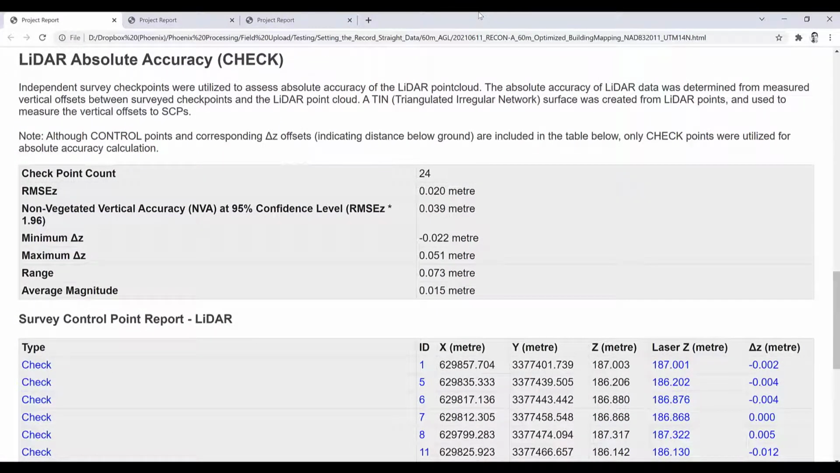So we'll start with the Recon A. For absolute accuracy, we create a ground model for the entire mission, and then create a TIN from that ground model, and at each checkpoint location, interpolate values from the TIN to derive our laser Z values. Then we take the difference between the surveyed value and the laser Z value to get a difference, and we summarize that as RMS error Z. This is the metric that explains the overall absolute accuracy of our data set.